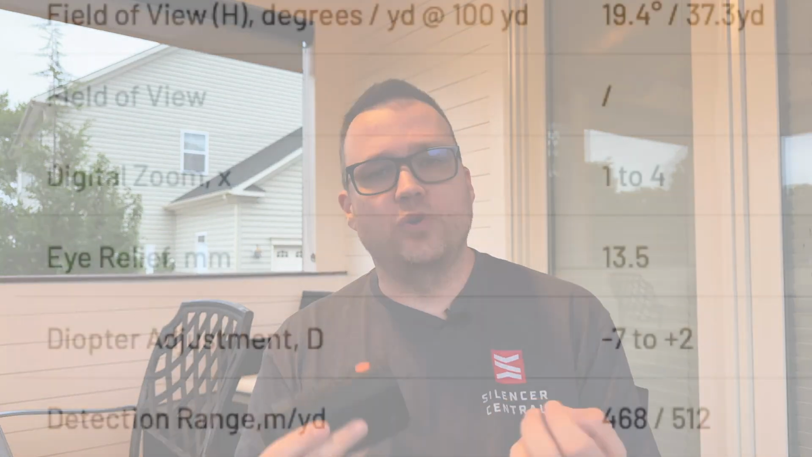The field of view is 19.4 degrees at 100 yards. For me, that is fine. You're not going to see very many thermal optics with a greater field of view than that. It's just the limit of the technology that you have to limit the field of view.